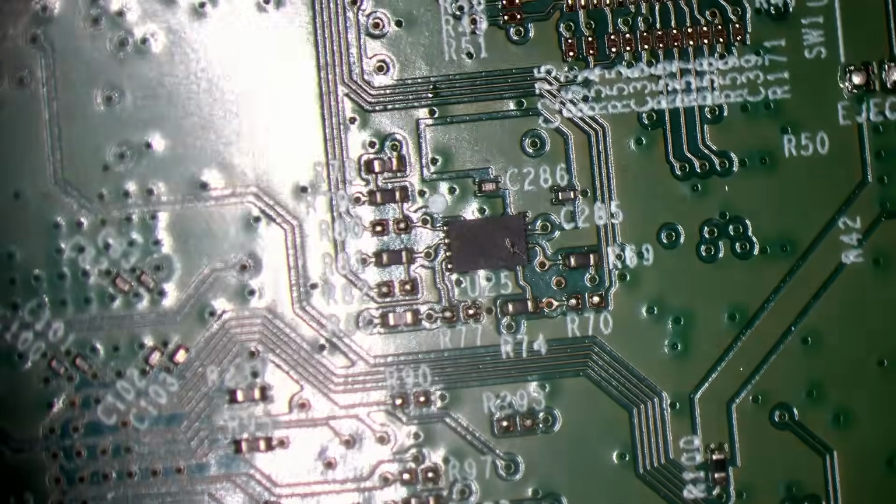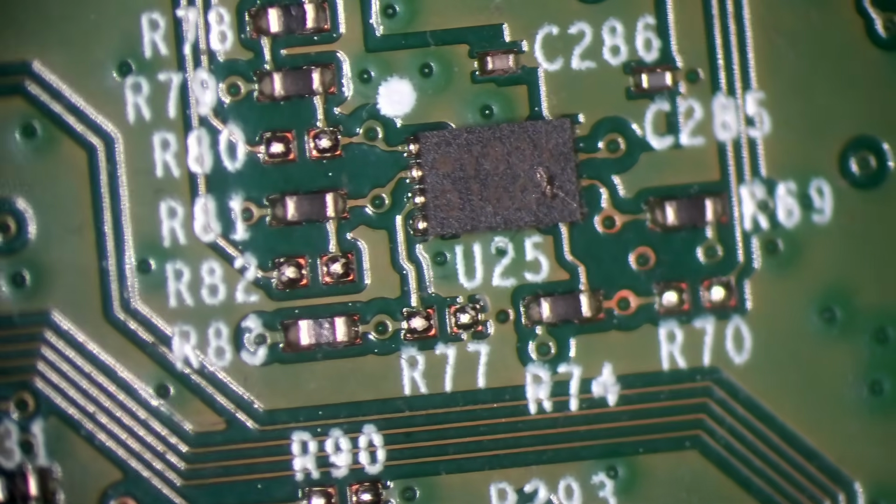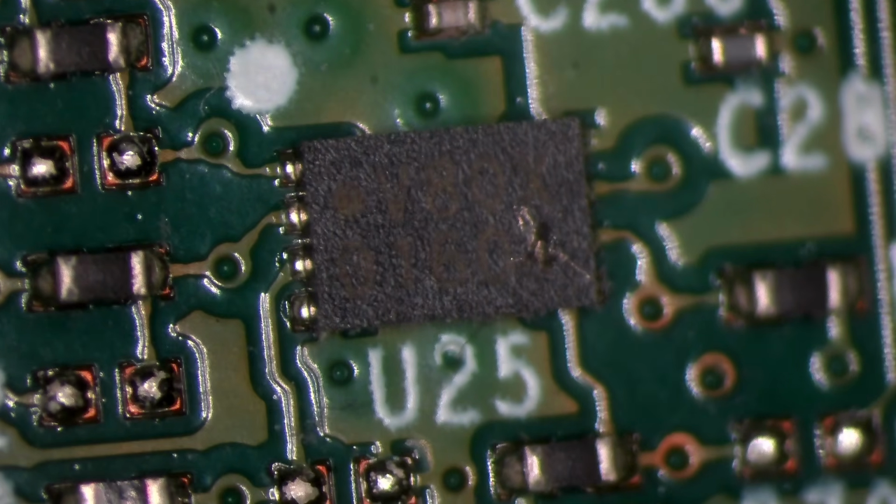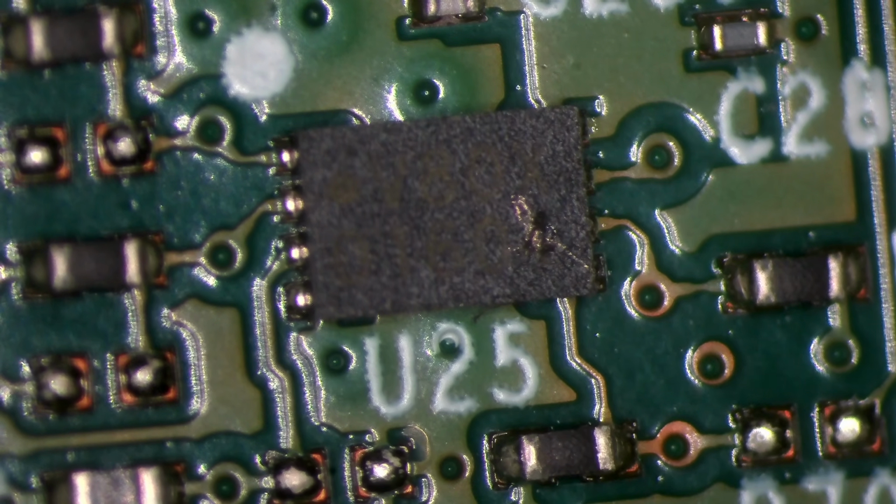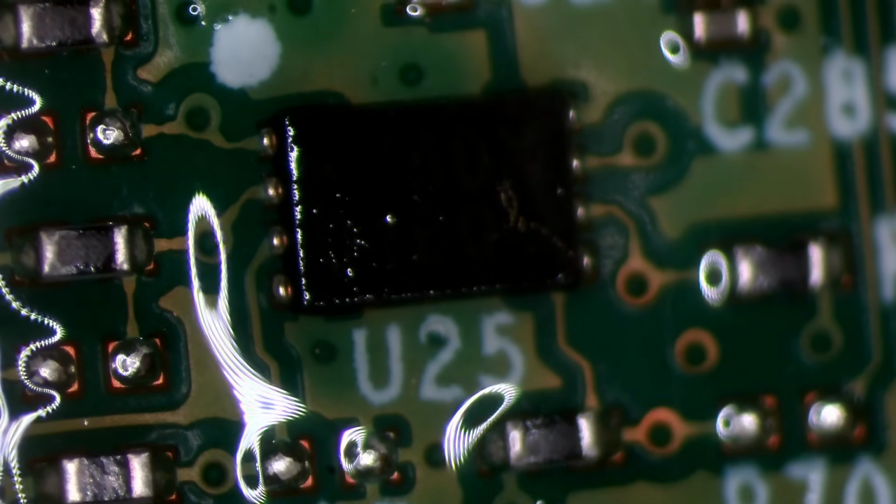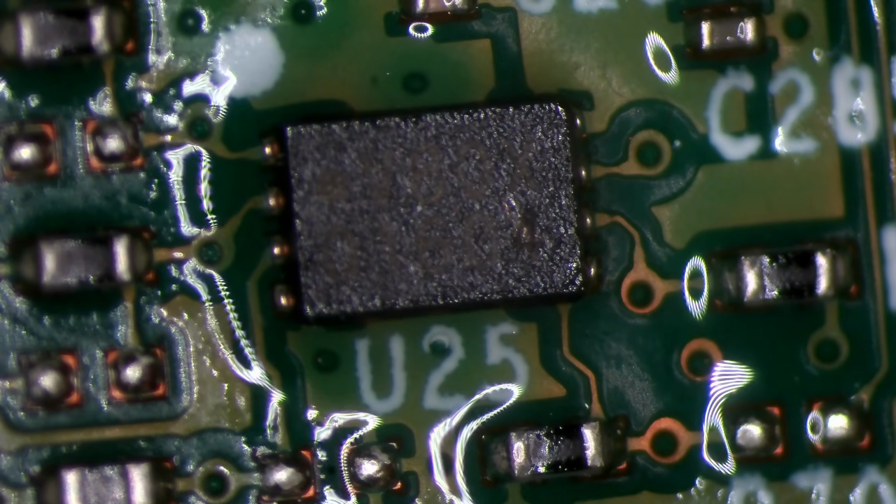Oh, hang on. We might have an issue with the BIOS here. Uh-oh. That BIOS does not look good. Ooh. If that's gone, this is game over. That BIOS doesn't look good. Looks like we've got a blowhole in it. Nope, that's not crap on the board. Warm that up, destroy the IPA, and nope, that looks like a blowhole in the BIOS.